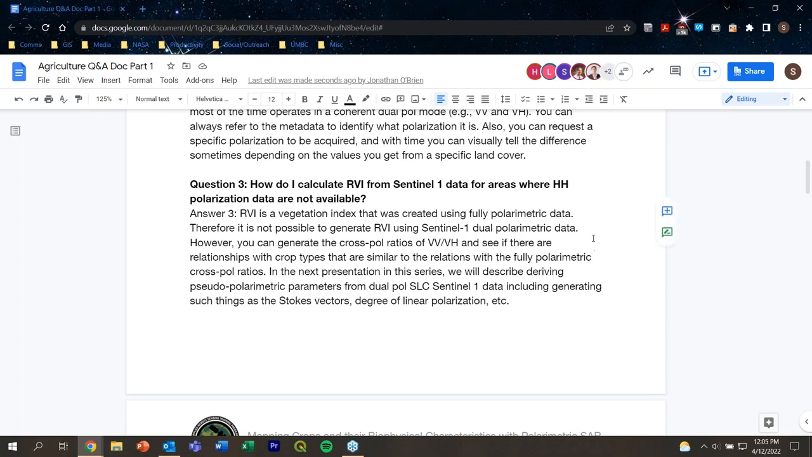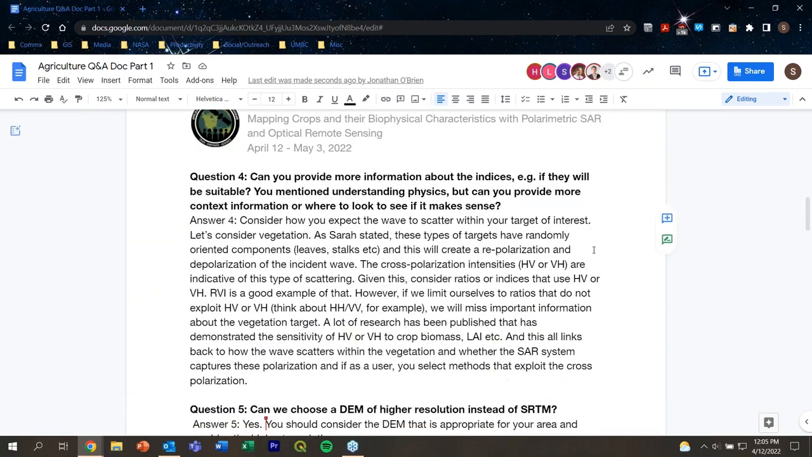And question number 4, can you provide more information about the indices, example given if they will be suitable? You mentioned understanding physics, but can you provide more context information or where to look to see if it makes sense?